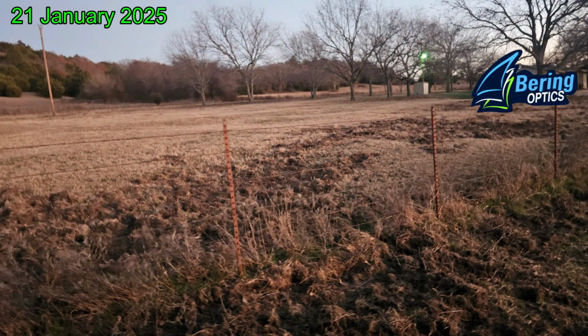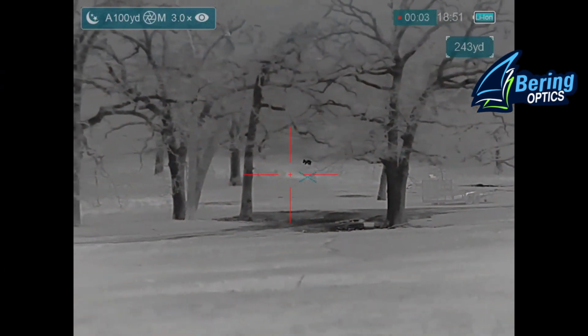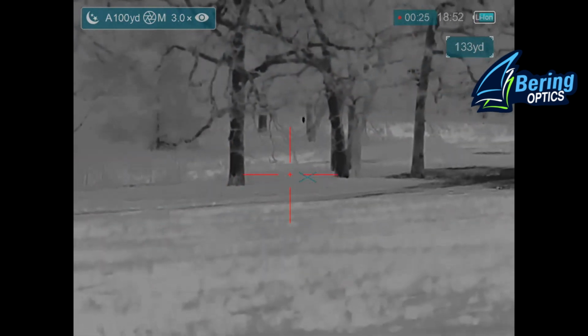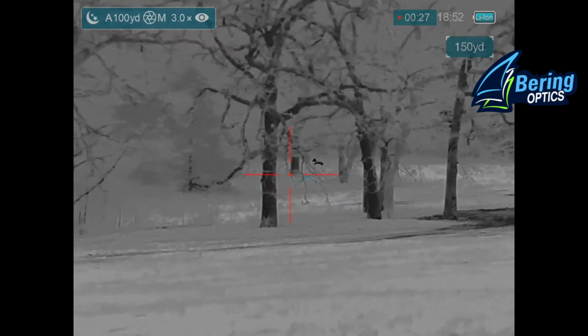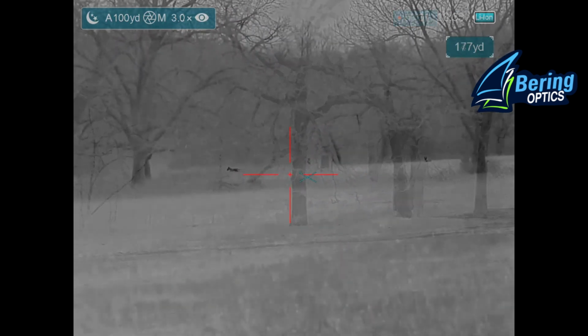A couple nights later, I'm on another property with some obvious hog rooting. This property has been a problem for me because the hogs show up sporadically. Coyotes are also on the venue. And I had the first coyote come in, go down to this low area in the woods, and then eventually disappeared down into the creek bottom.